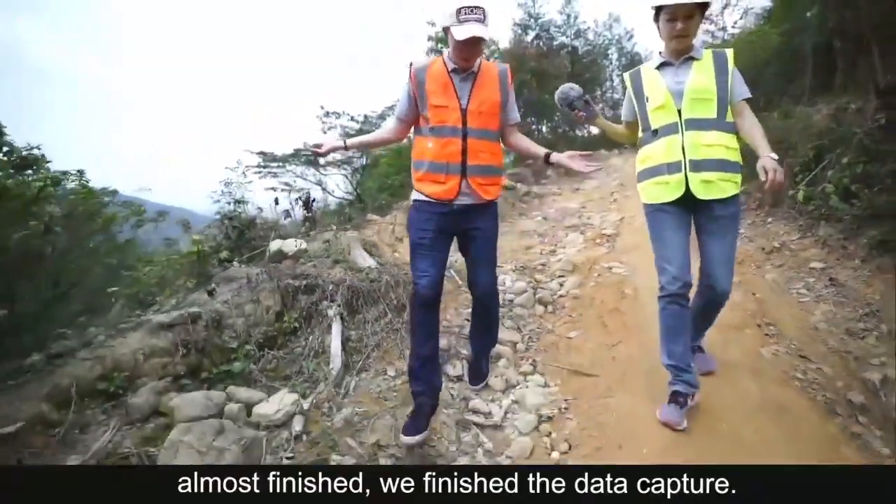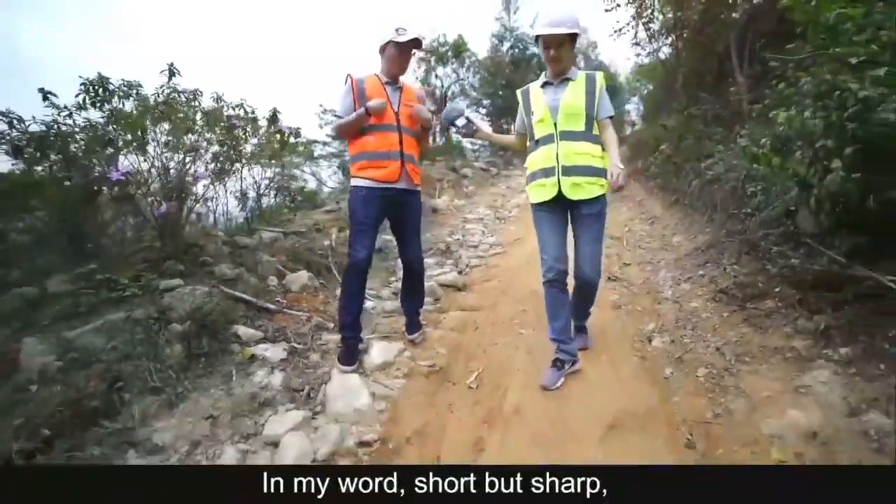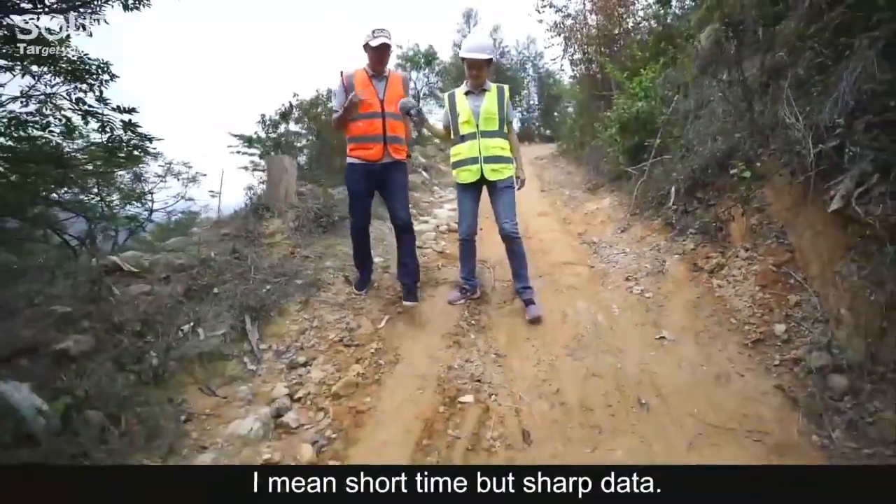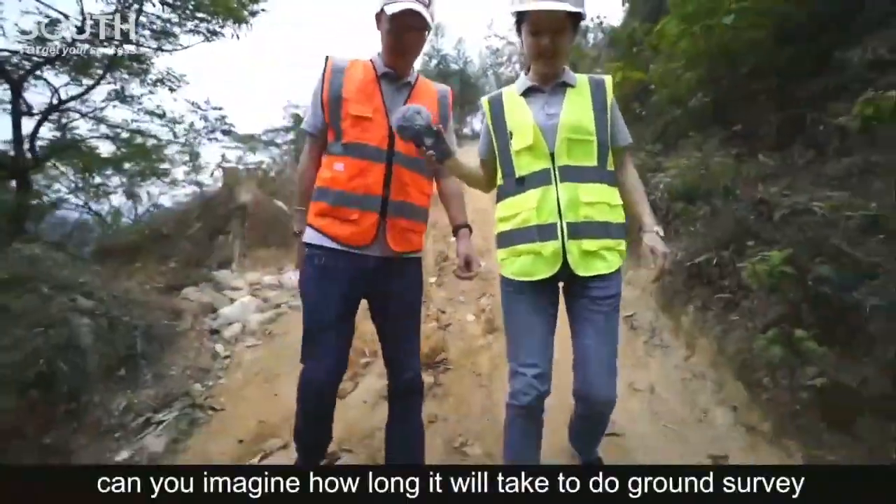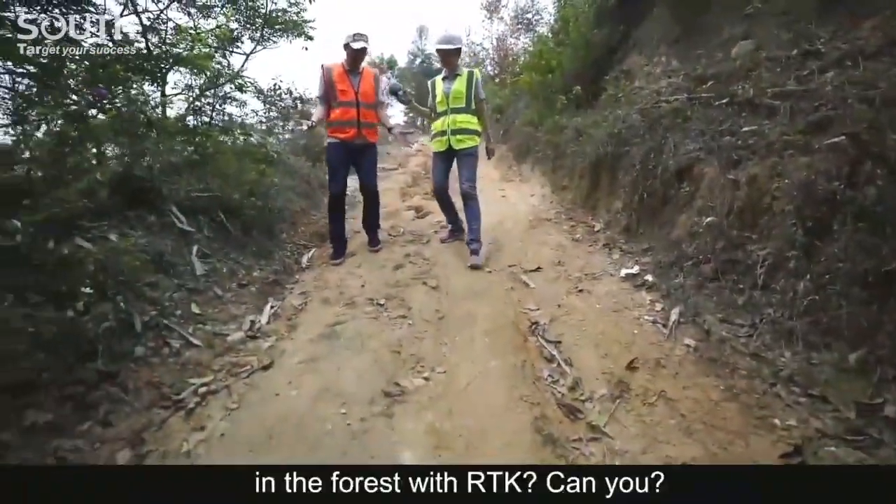You're right. Can you imagine how long it will take to do ground survey in the forest with RTK? Can you? Much longer, I'm sure. You're right. With LiDAR systems, we are able to deal with more challenging work.